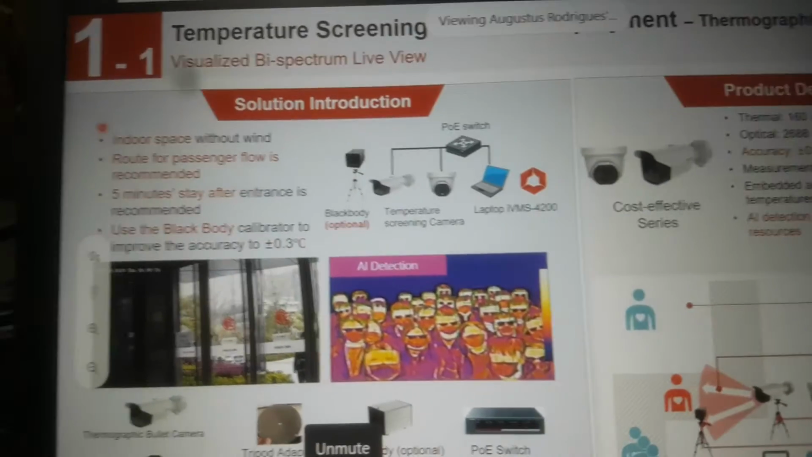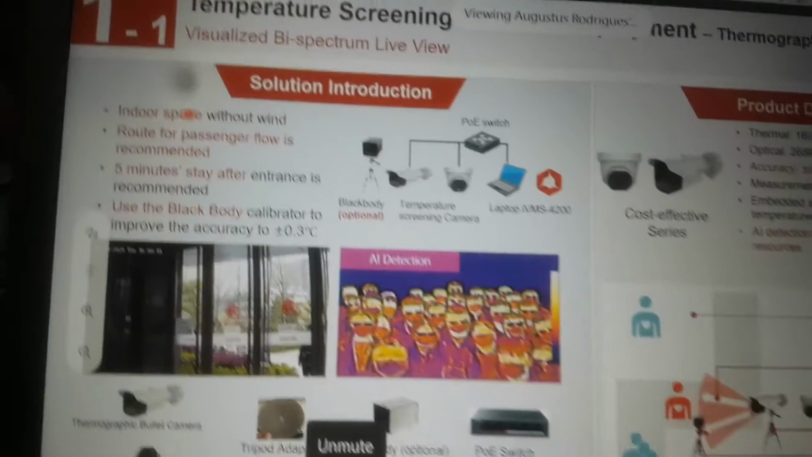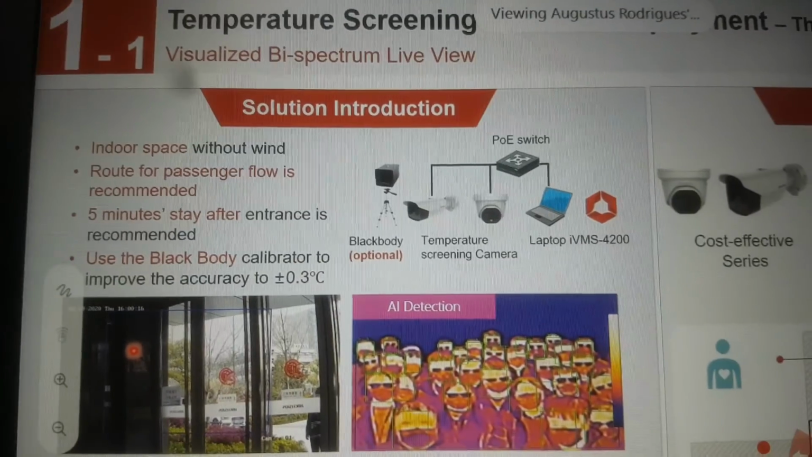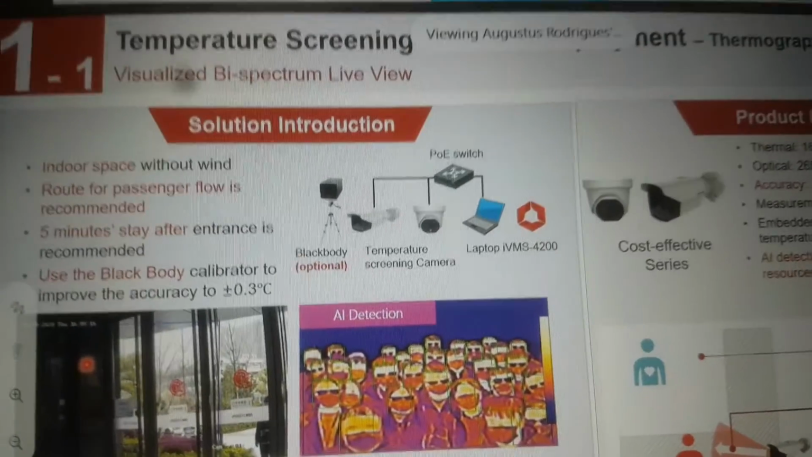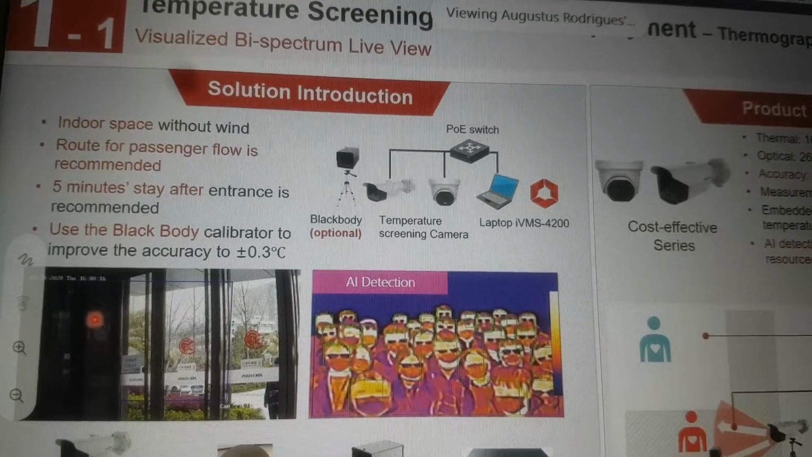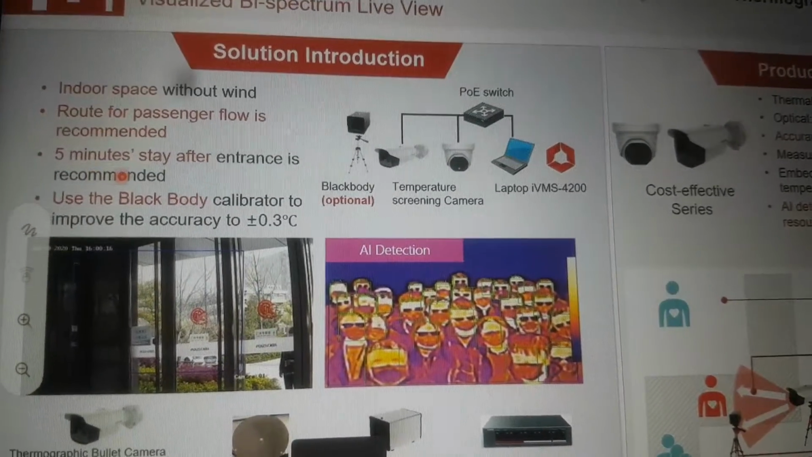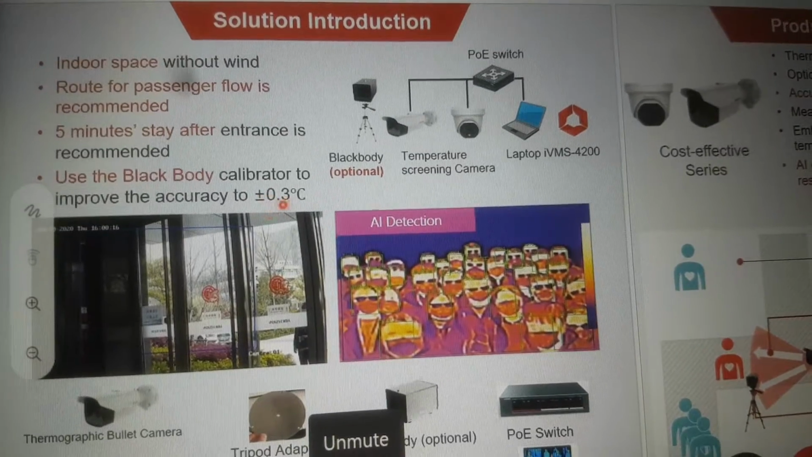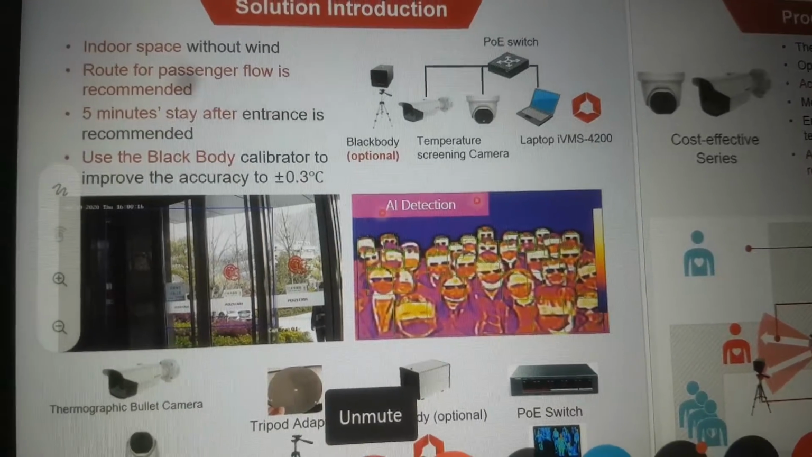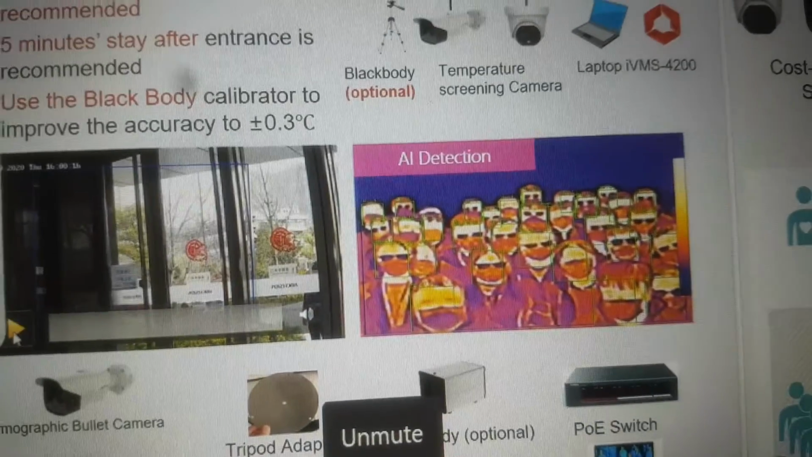As I mentioned, we will just go through solution number one. First of all, these cameras are meant for indoor use only. So all the cameras we install are for indoor use. And a routing of the passenger flow with a barricade we used to do. And then we are using the black body to increase the accuracy to plus or minus 0.3. So our camera is designed to meet a maximum of 30 persons simultaneously.